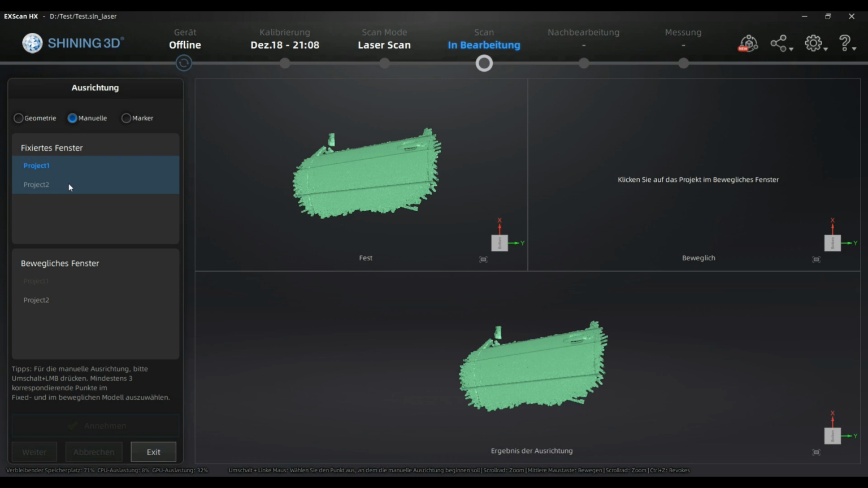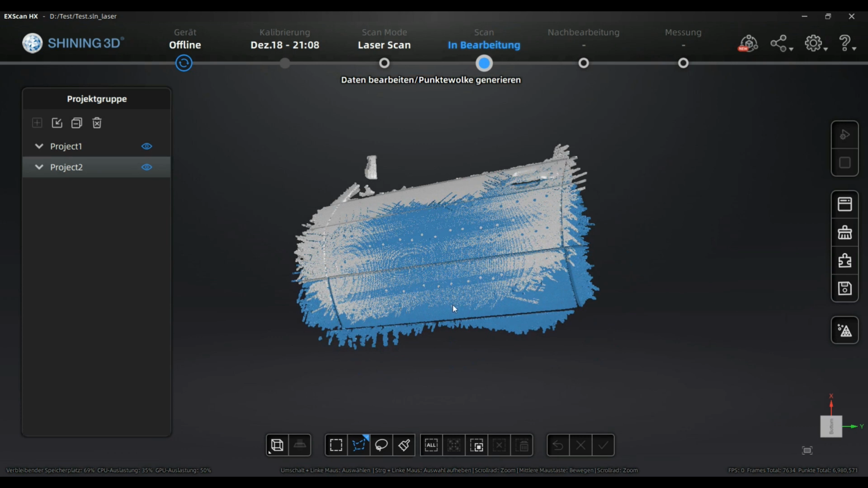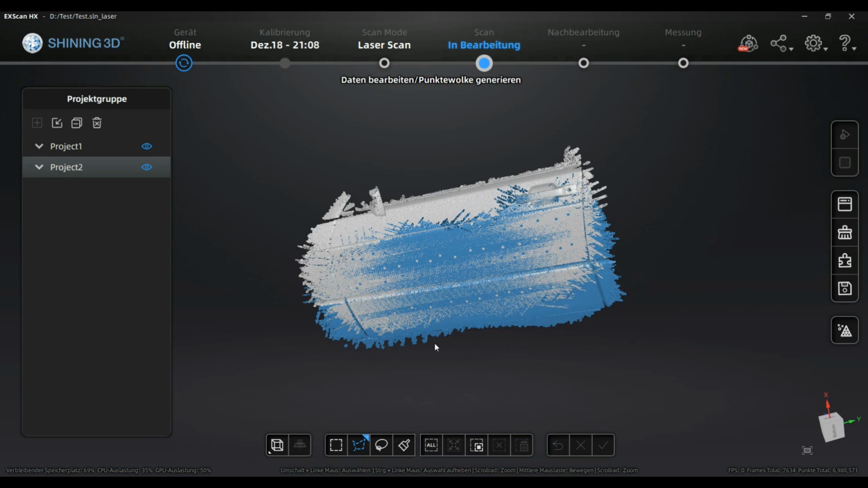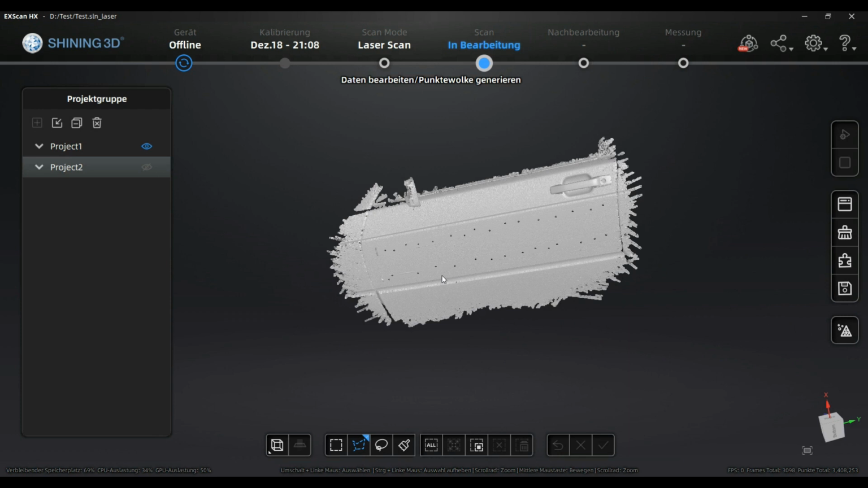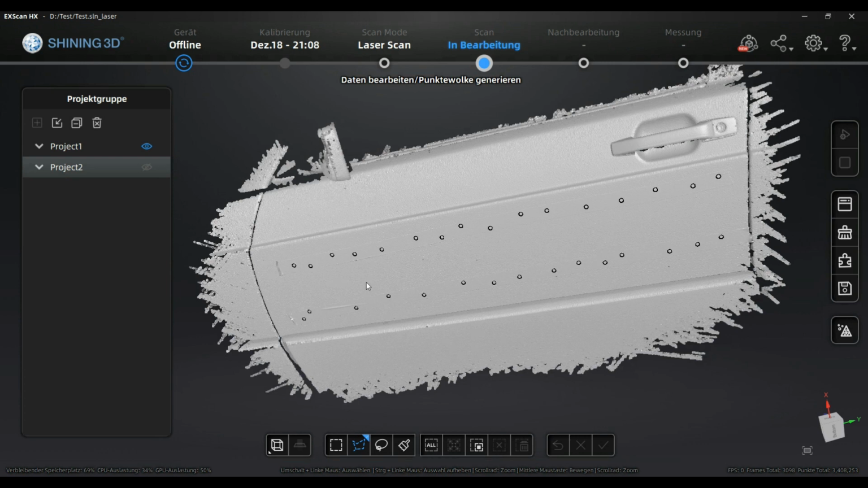So the first topic will be aligning those two doors against each other. I already pre-aligned them. I'm using geometry alignment here, that would be fine because there is enough feature-based overlapping. And what you will see right now is that we have both scan results overlapped, and we have 4 stripes visible because each of the stripes was repositioned, so it's visible 2 times.